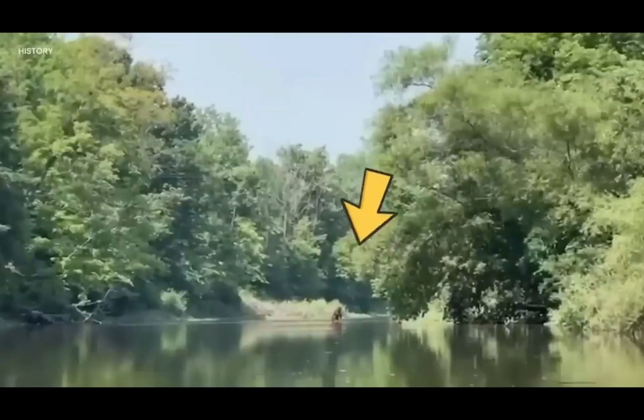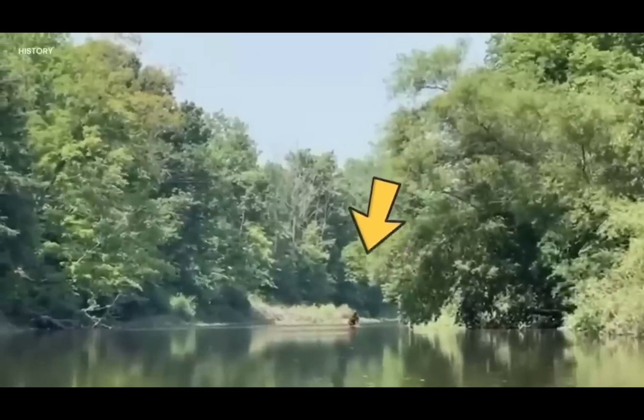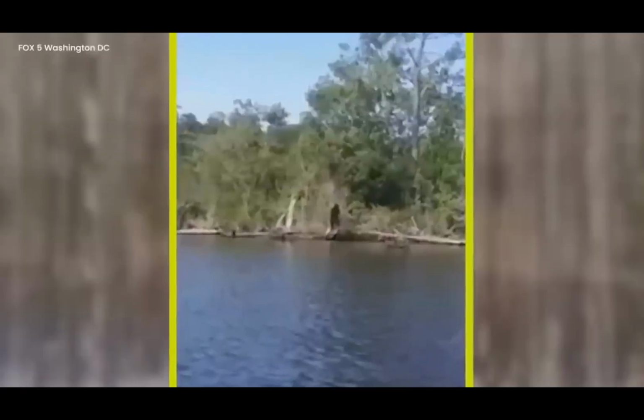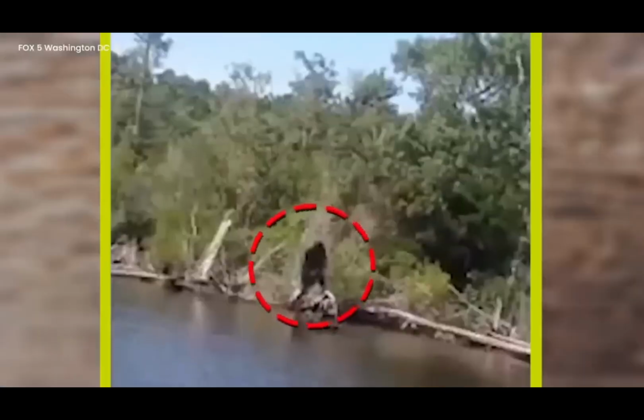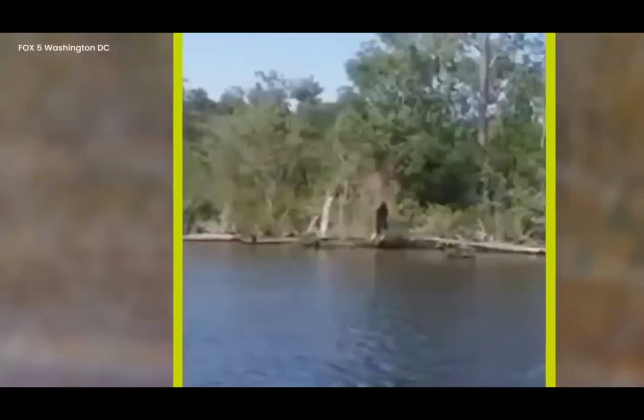Mysterious Bigfoot. On the news, they showed scary pictures of Bigfoot near the water next to a thick forest during the day. Bigfoot was huge and all dark, making people really scared. The big size and spooky feeling made everything more mysterious.